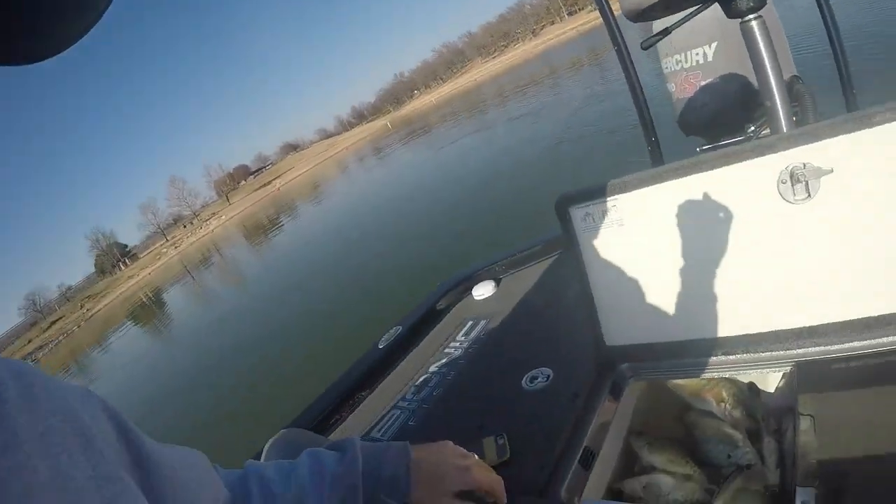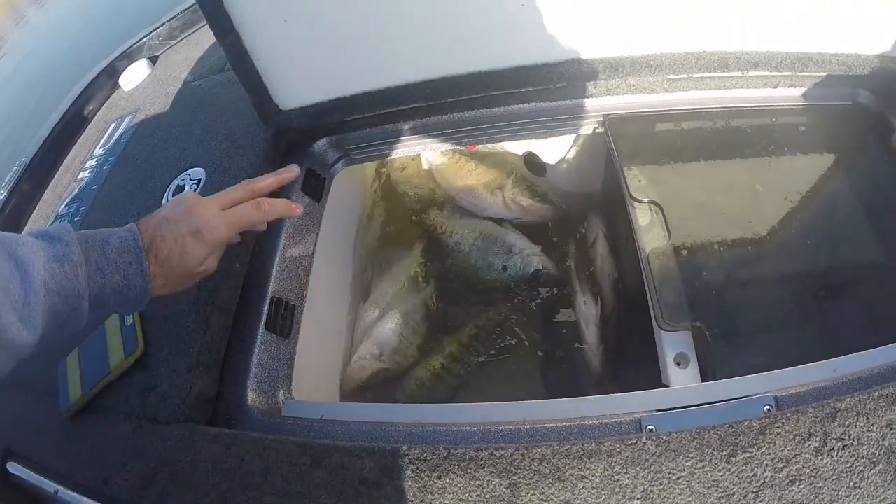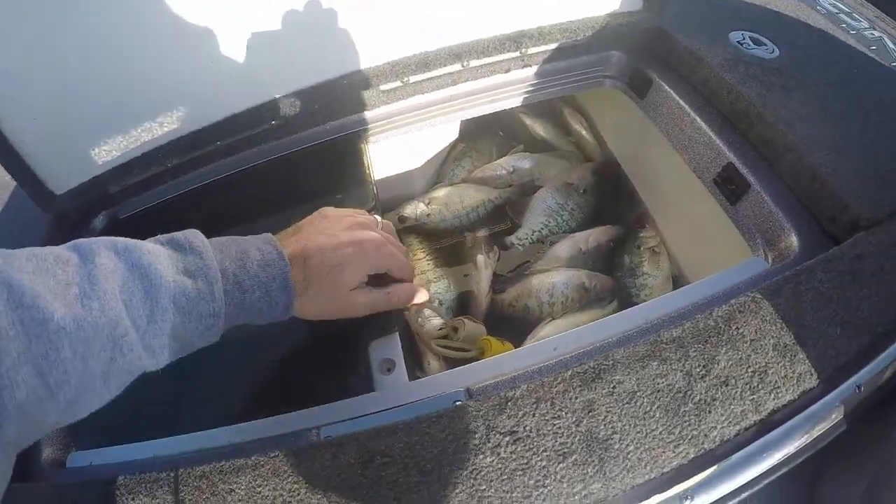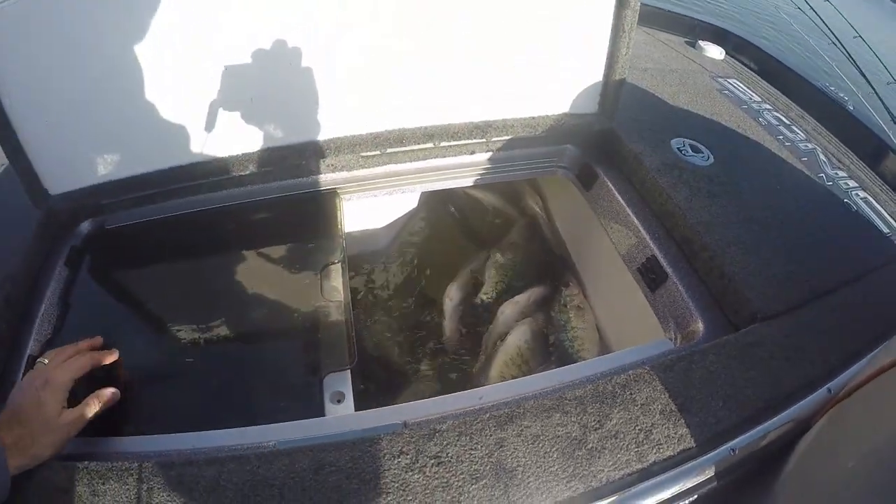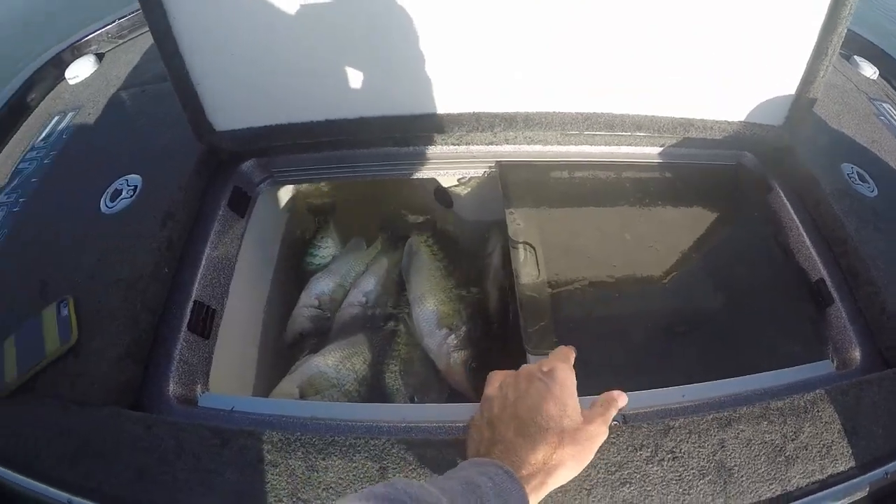Yeah, so Dad and I had a really fun day today. We only fished about 3.5, 4 hours, and this is what we ended up catching. Dad showed you the two big ones. We got 10 or 12 on that side, and about 20 on this side. We're looking forward to having a nice mess of fish when we get home.